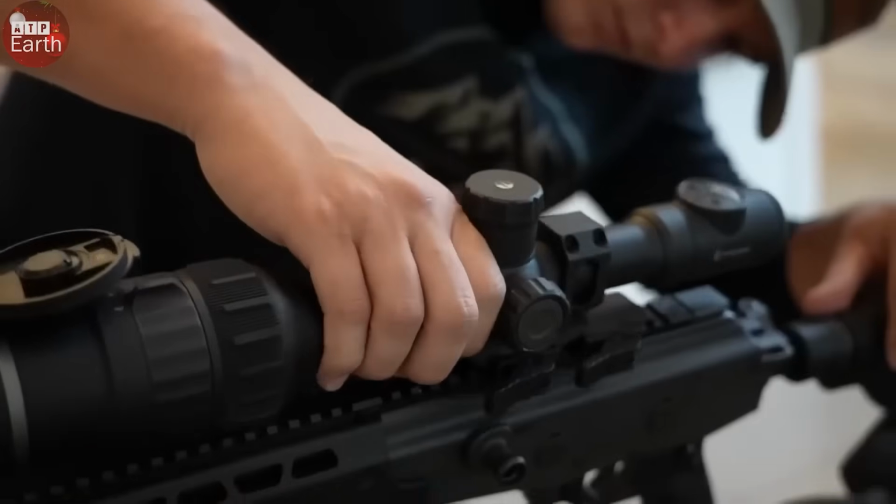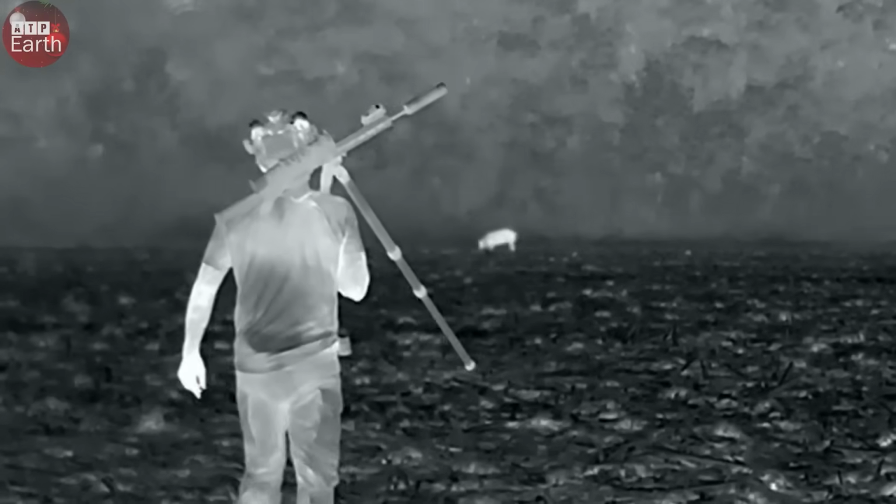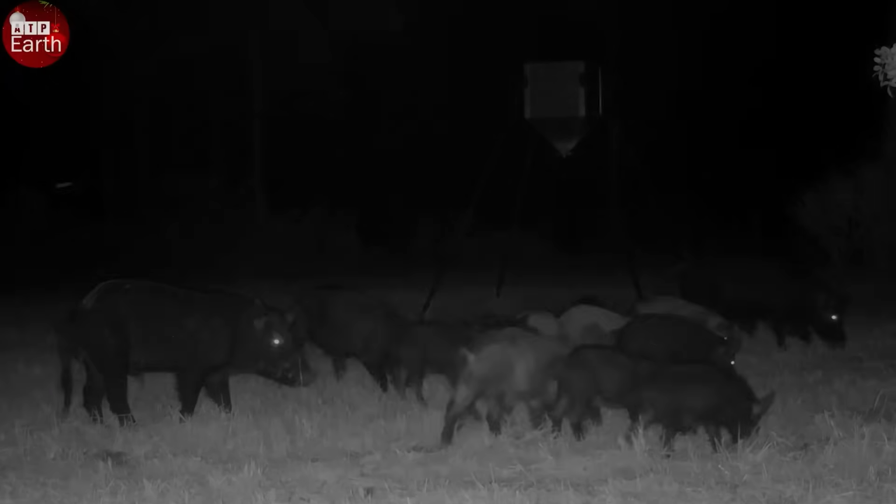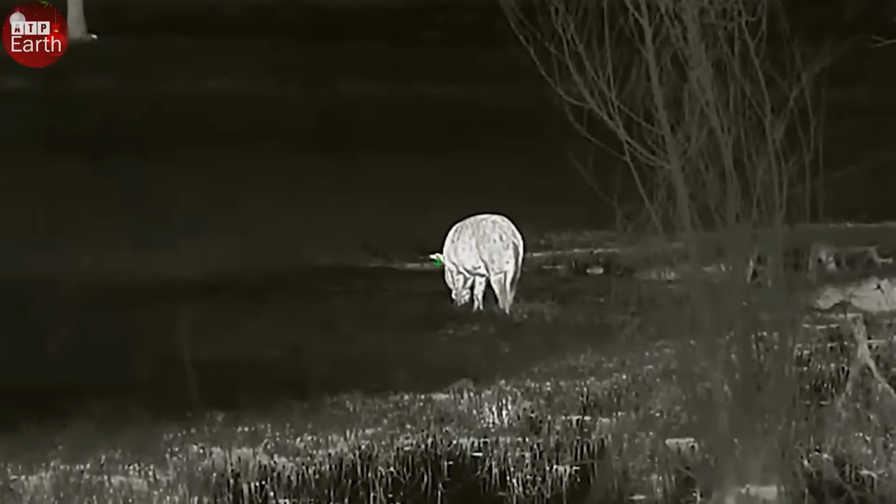Night falls. The forest is immersed in silence. Equip yourself with a thermal scope, a tool to observe wild boars in the dark. Choose a discreet location, but large enough to cover the entire area. Time passes slowly, as if it has stopped. An hour passed in intense silence.